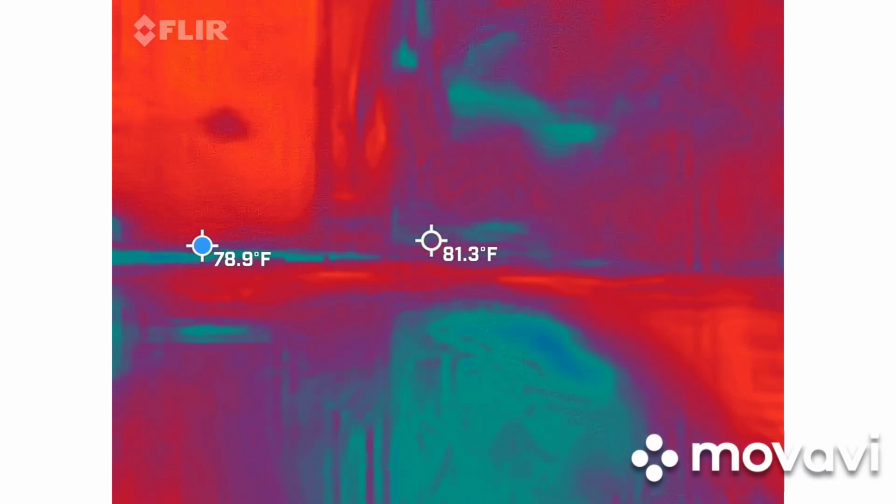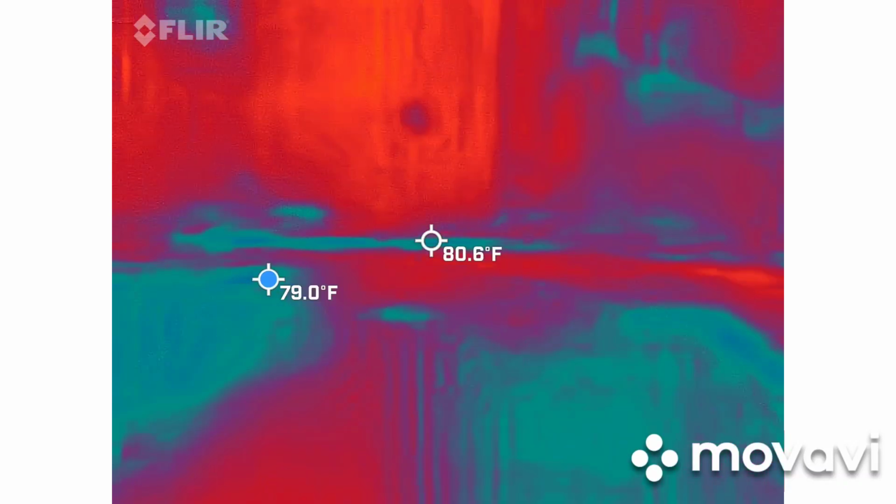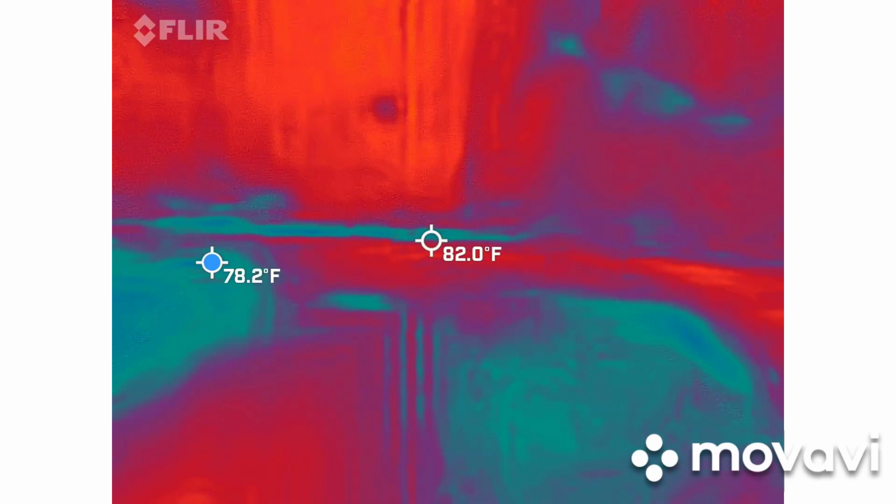It's weird because normally there's no EMF here at all. This is giving me slight readings, like 1.5 to 1.8.